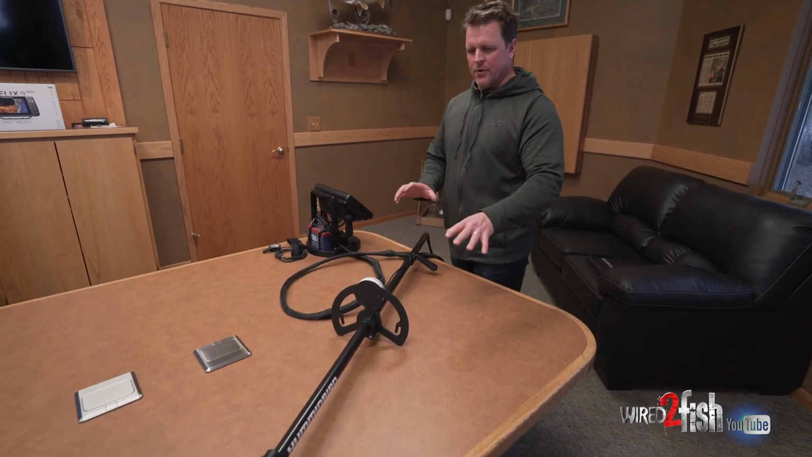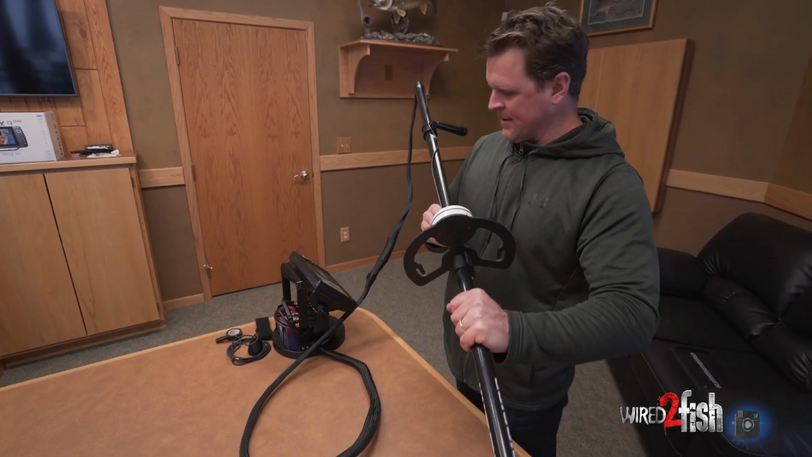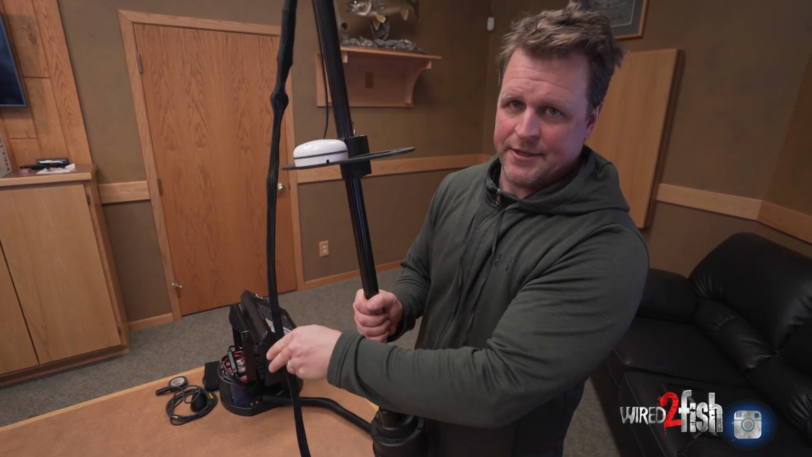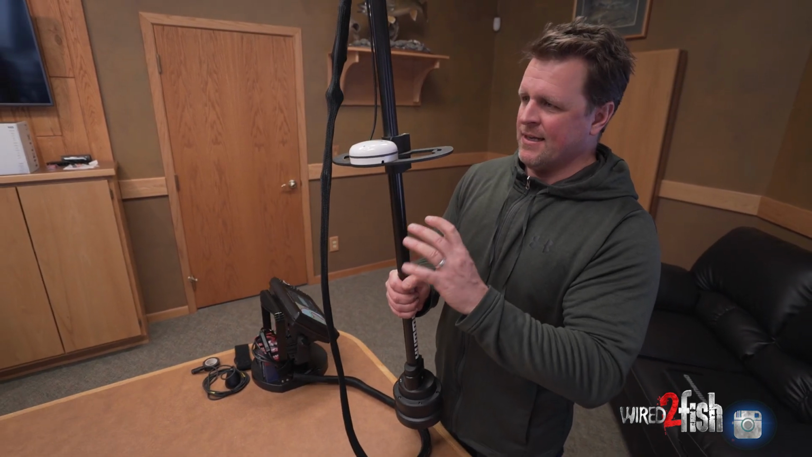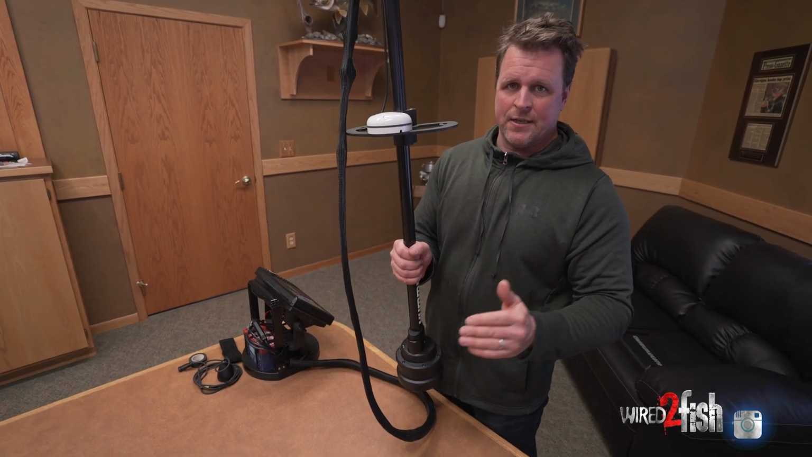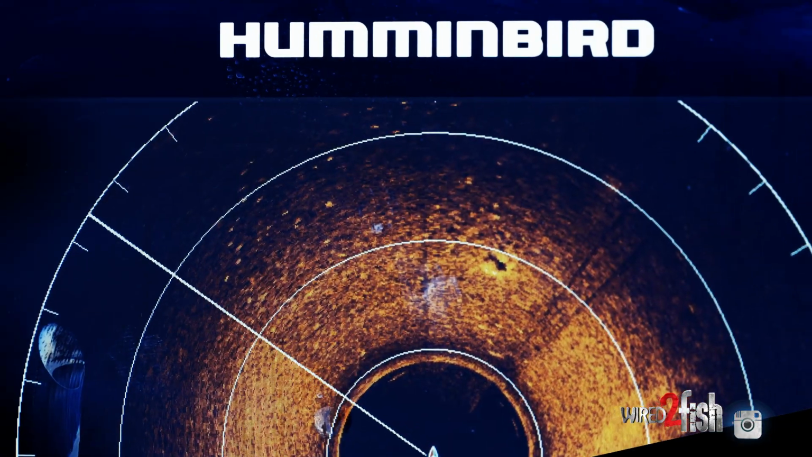I want to make note of a few things as it relates to the transducer and the shaft and that precision antenna, and this is going to be really important for on-ice applications, particularly with regard to knowing where fish are in relation to what you're seeing on the screen, so you can direct fishermen over to that spot as well as drop accurate waypoints.